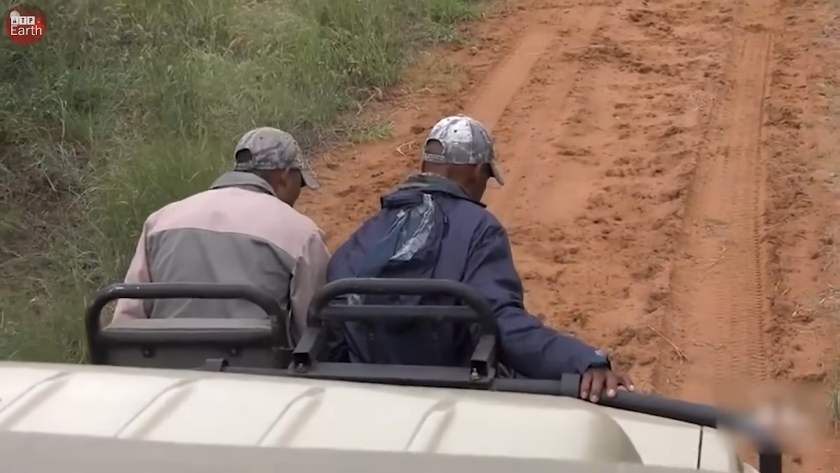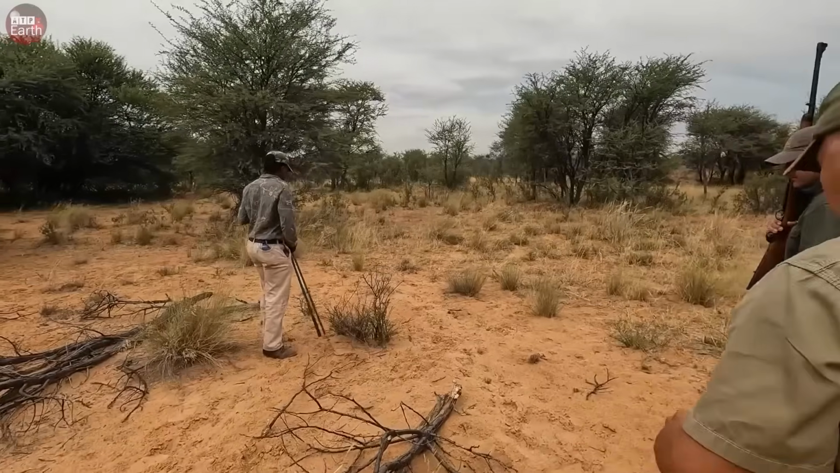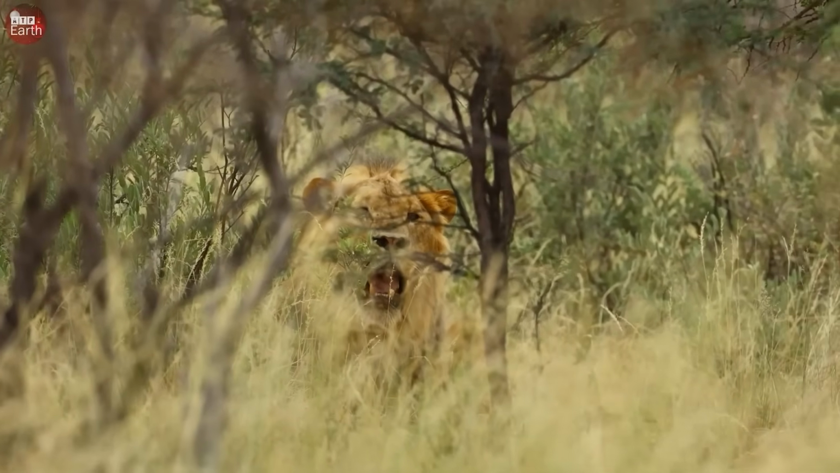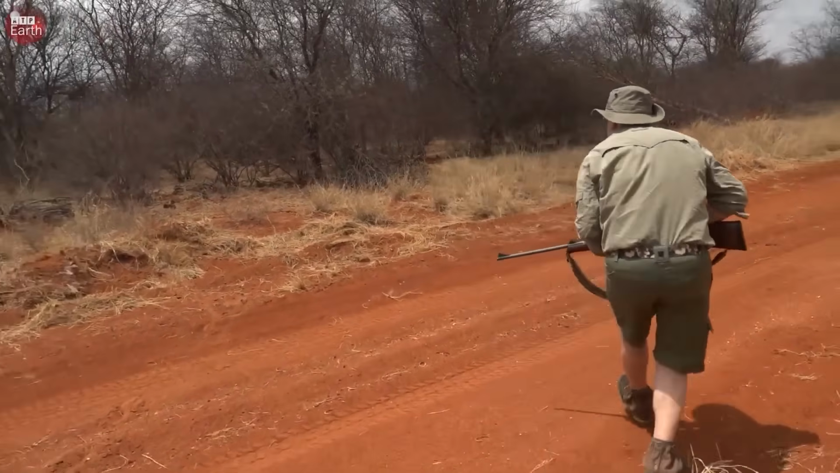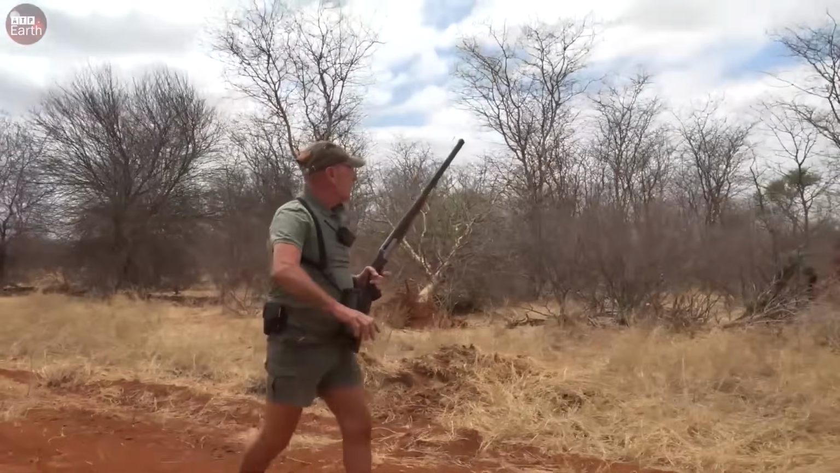Lions are pack animals, so other targets are sure to be lurking nearby. As the group continued to move deeper into the area, they discovered new traces. A growl came from the other side. Tom approached carefully. It's another lion. It's hiding behind the dry grass. He gently approached and quickly got into position.